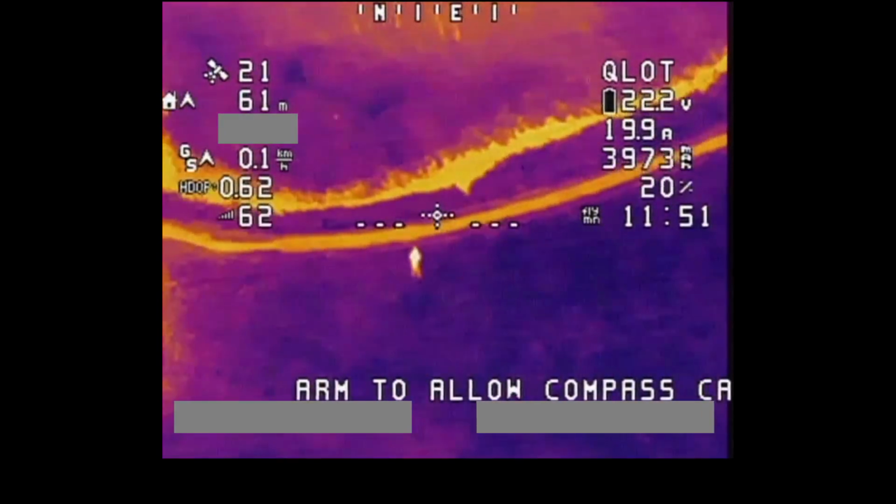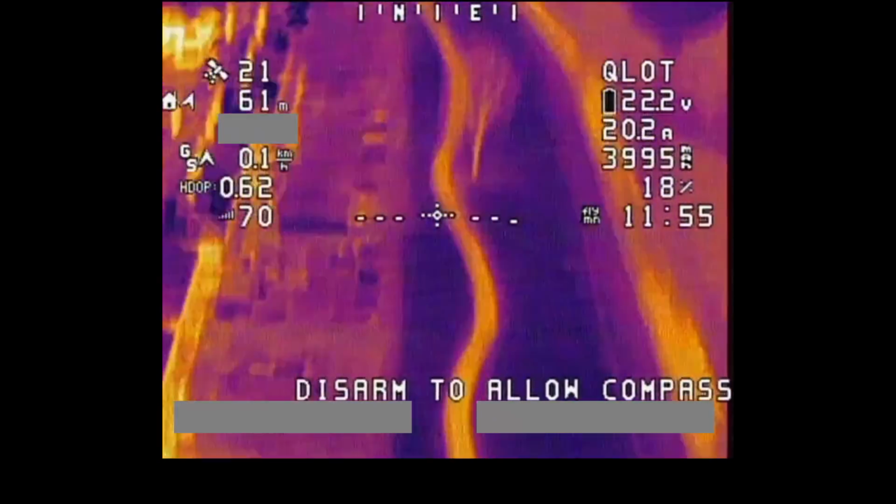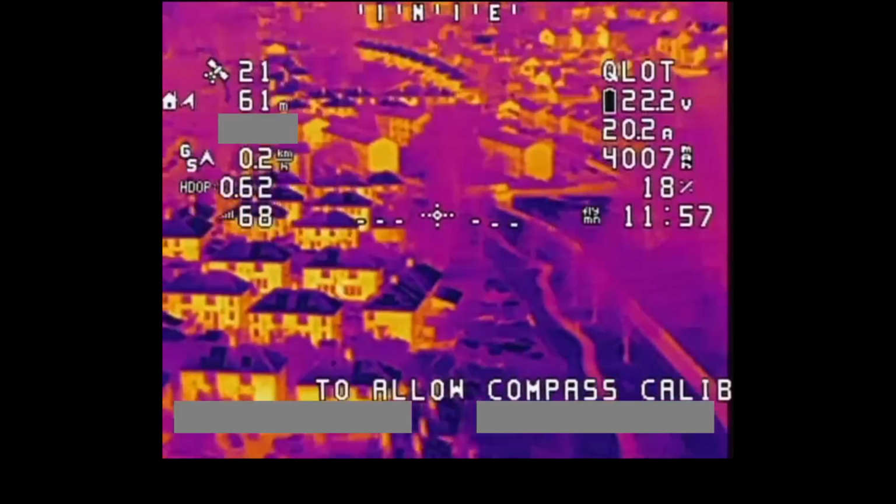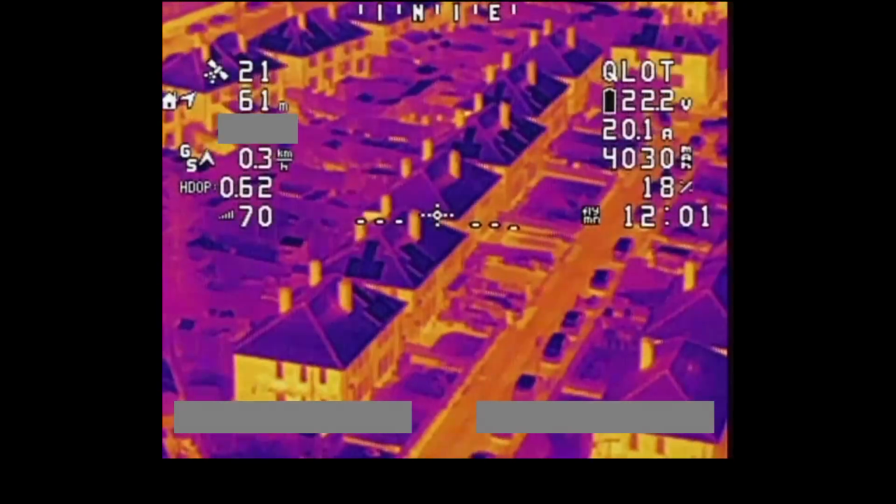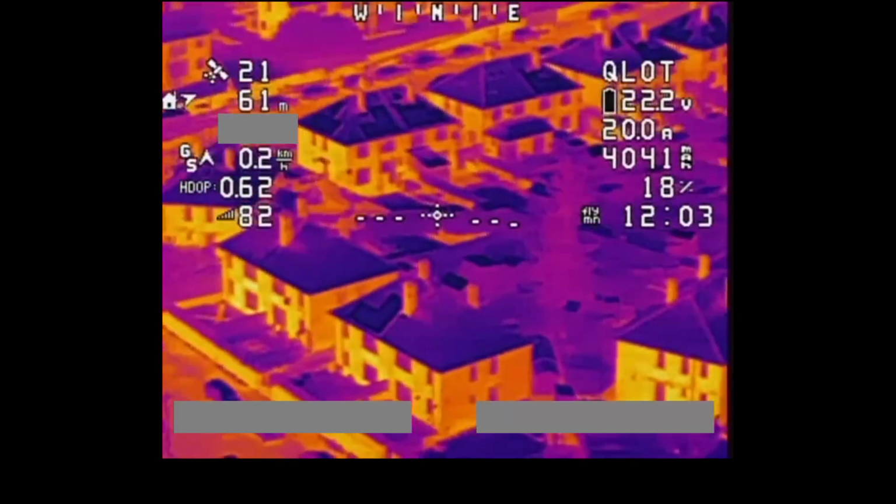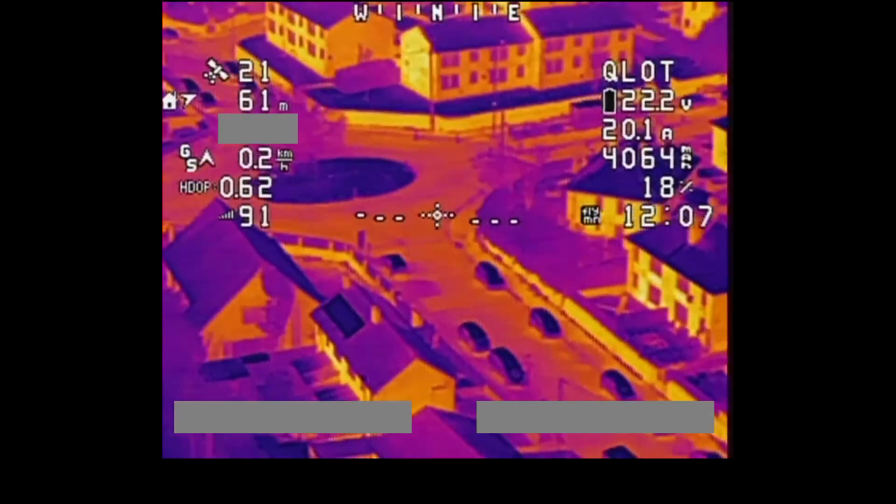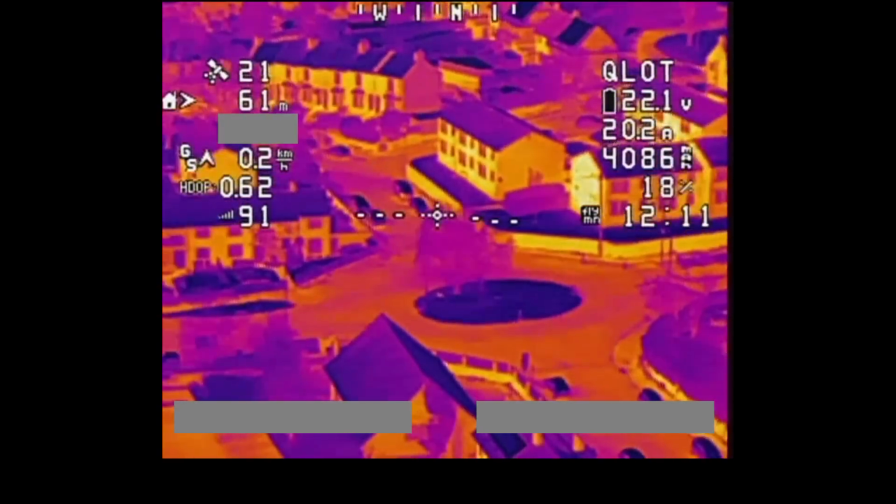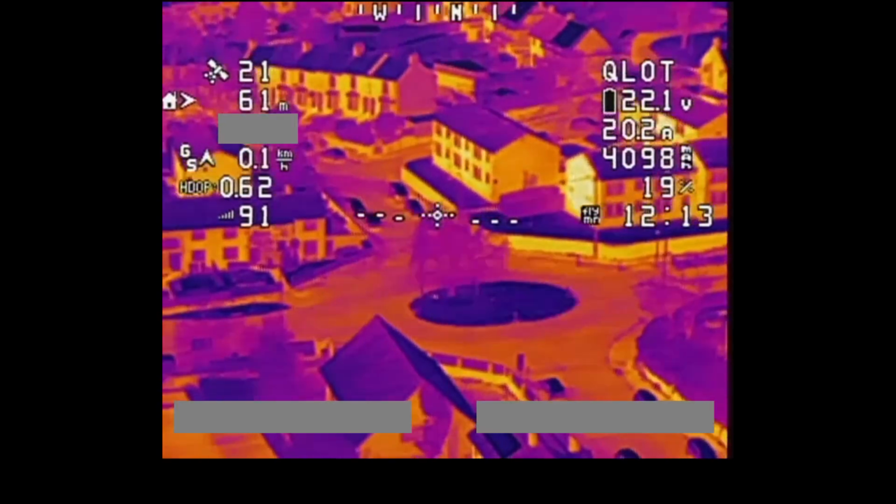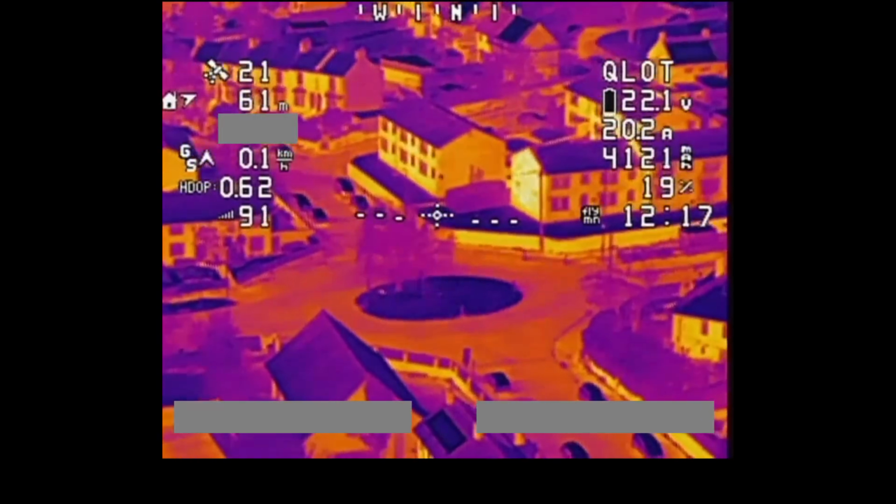So let's go back to this one. This is the one I like the most. And let's have a proper little look around with this, shall we? So obviously we've already looked in this direction, looking out across town. Let's have a look a little bit further around. So yeah, this looks really cool. This is so much better in colour, isn't it? Roundabout there, clearly very, very dark. But the tree that's on the roundabout is not as dark, so you can tell the tree is a little bit warmer.